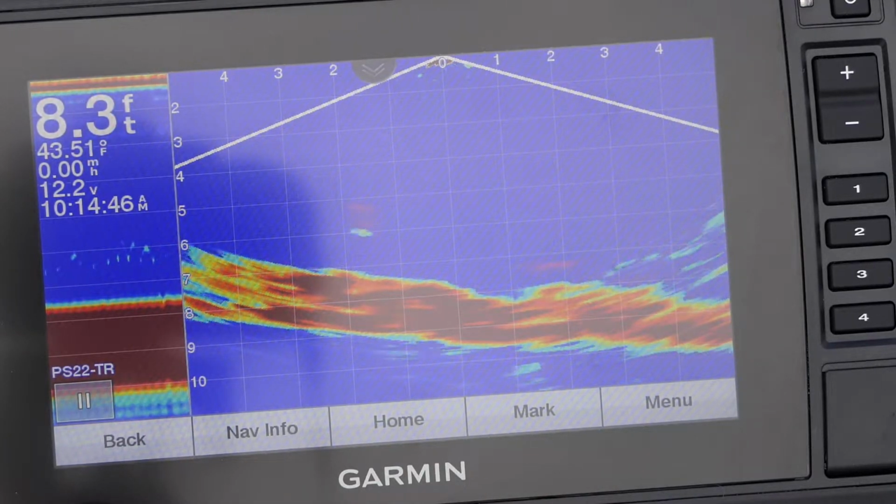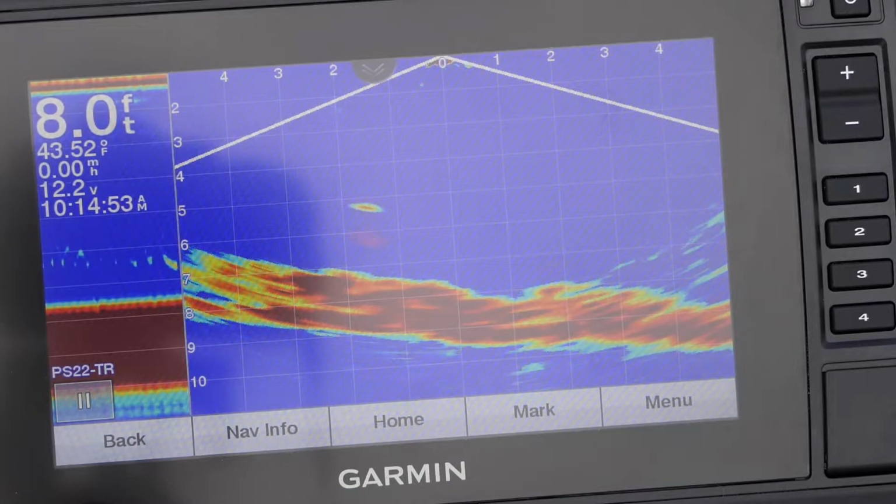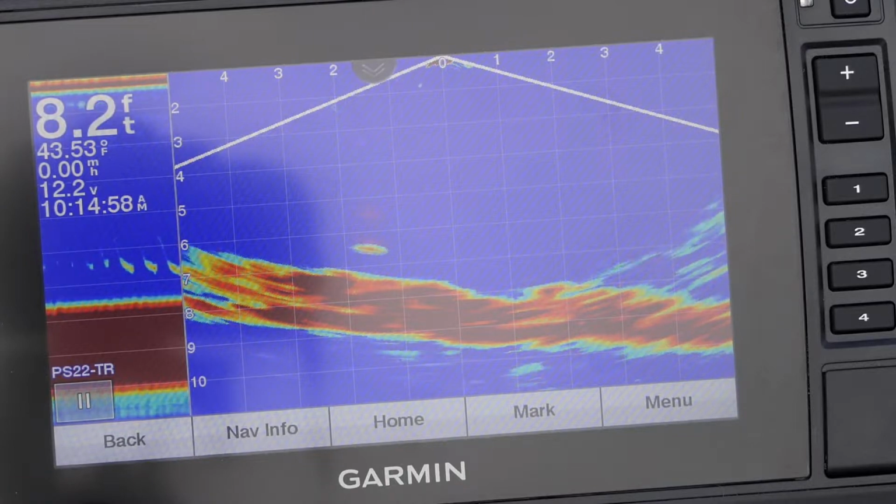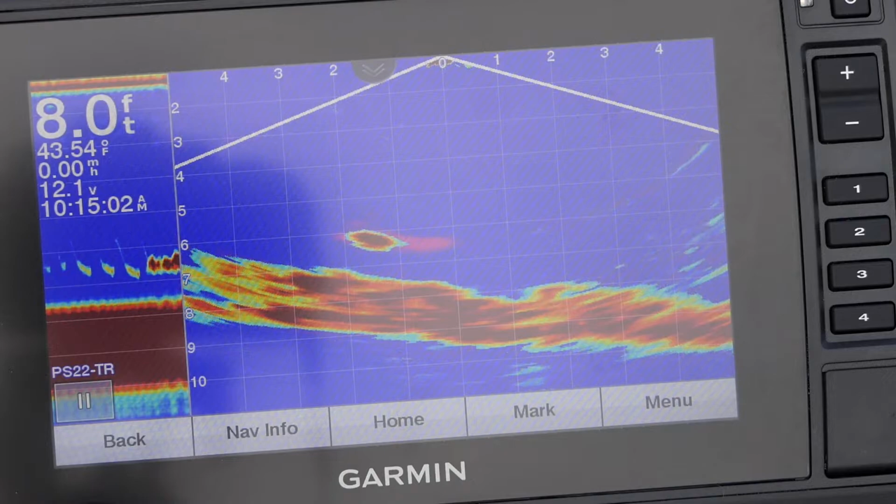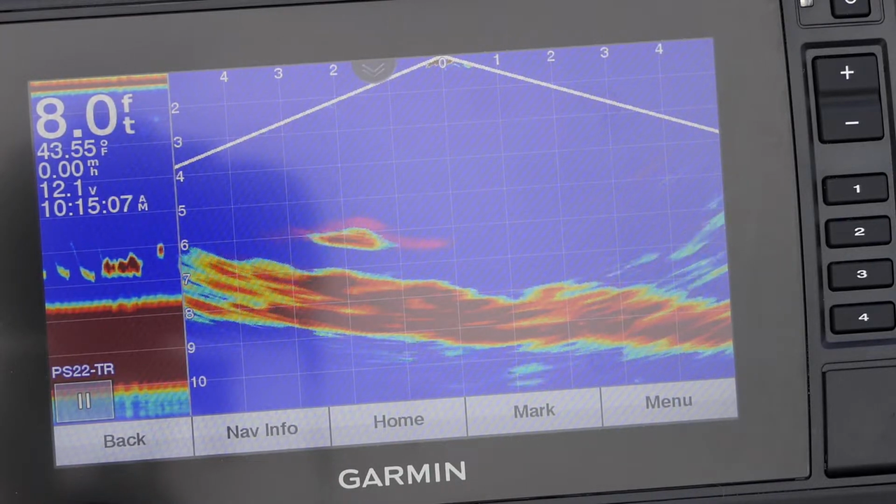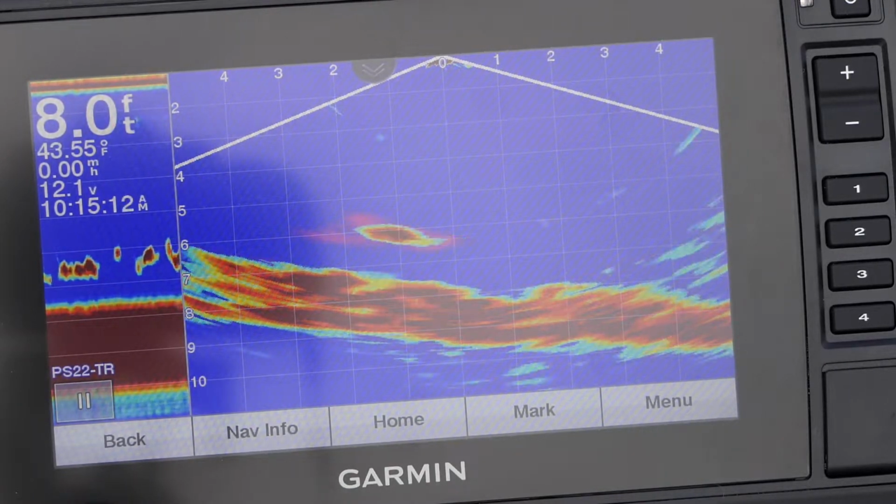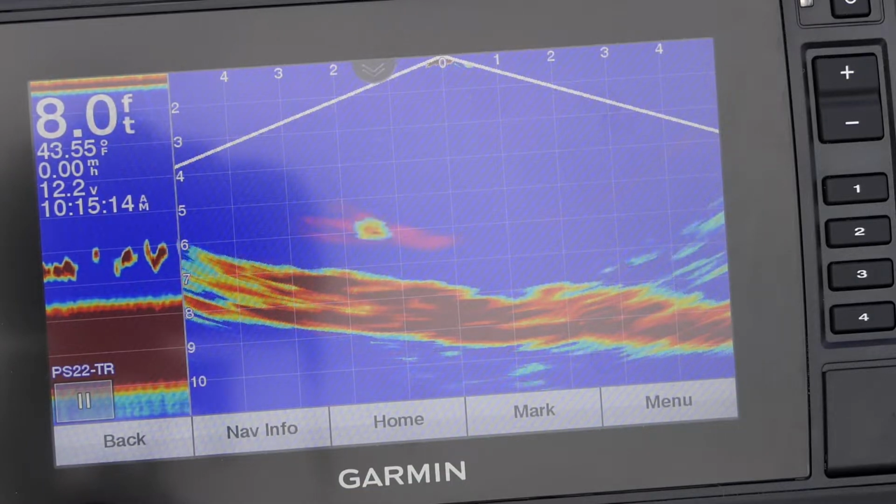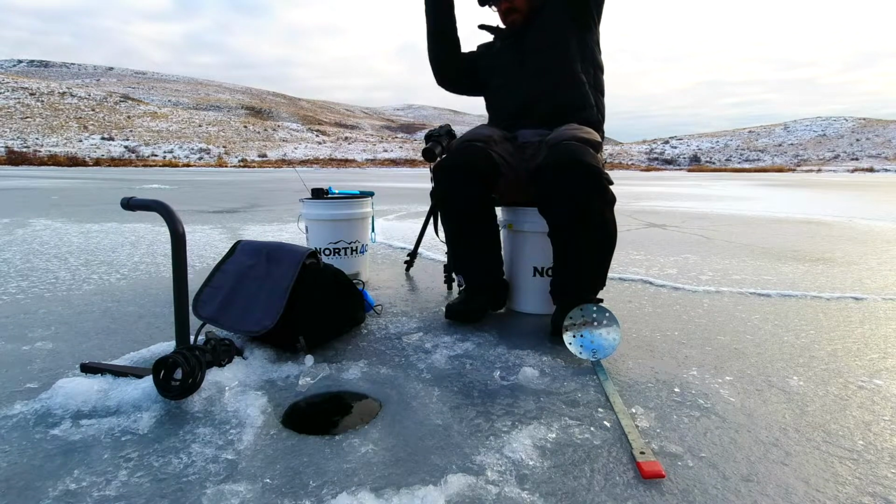There's a fish, I just saw one. There he is. Oh, come on, hit it. Oh, he's not gonna get it, is he? There you go, got him. Yeah, nice. That was cool watching him take that.